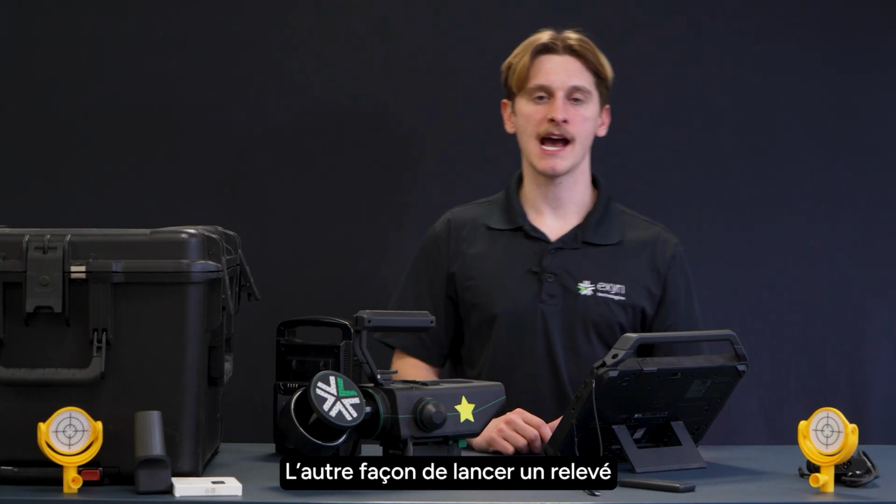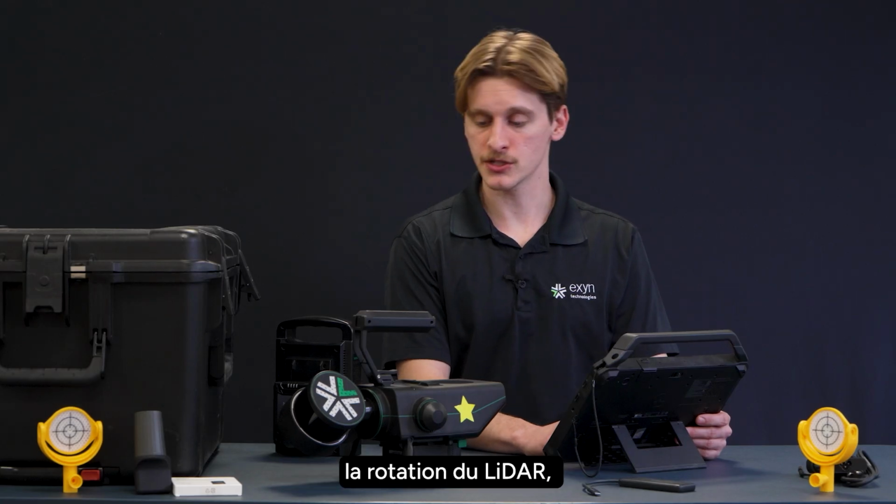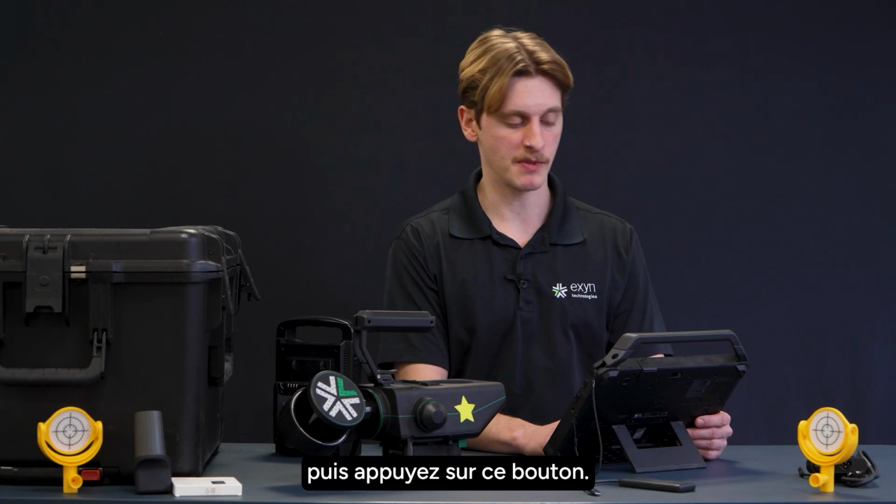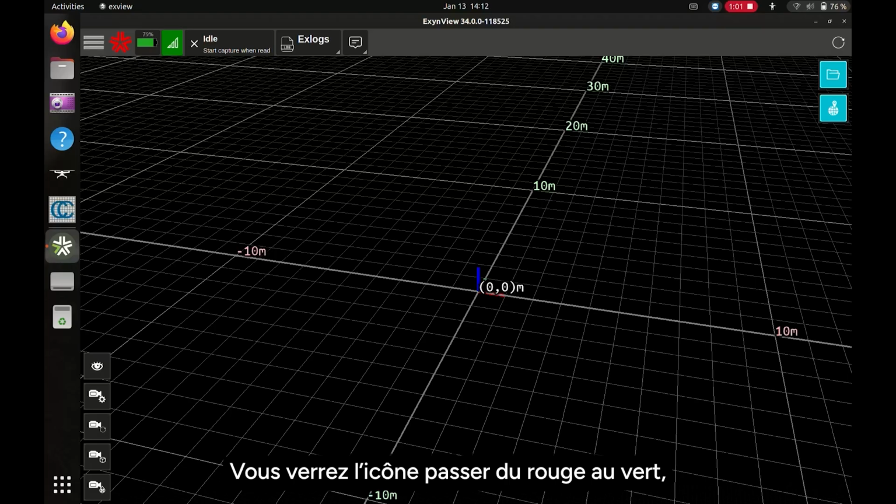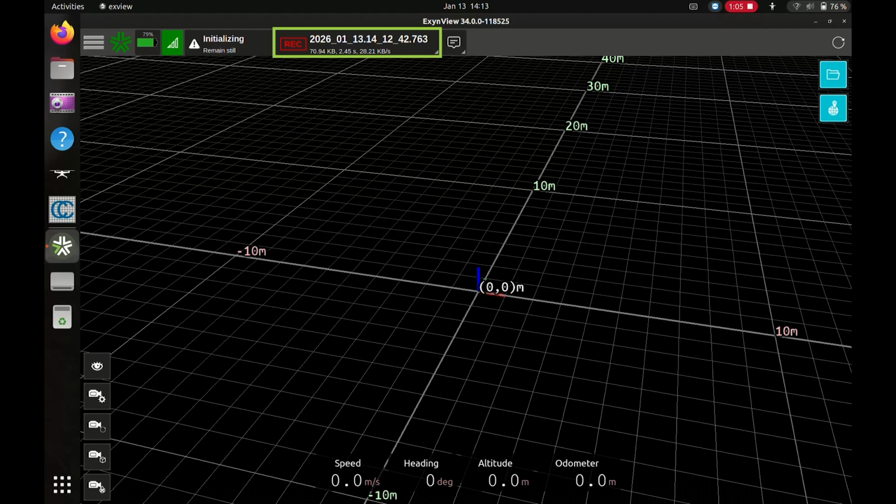The other way you can start a capture with your Nexys is via the tablet. After you're connected and you have Exyn View opened up, you'll notice in the top left corner a red Exyn icon. This is the button that we're going to press once we're ready to start a scan. When you've made sure there's nothing in the way that would prevent the LiDAR from spinning, you can go ahead and press that button. You'll see it turn from red to green, as well as a box that pops up that indicates that we are now recording.